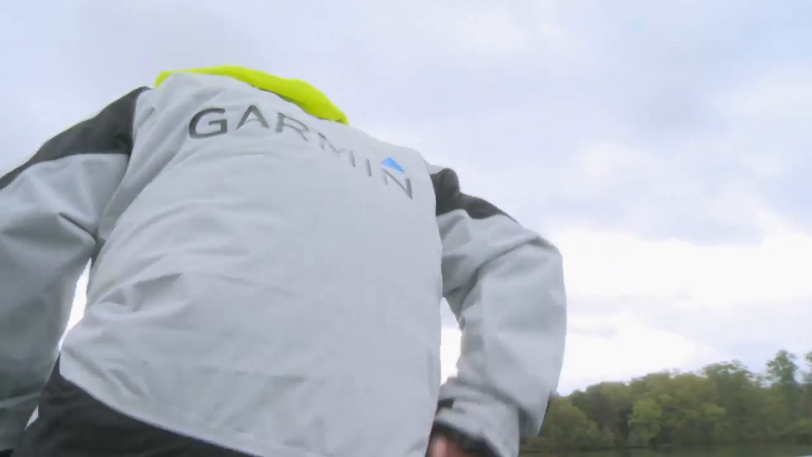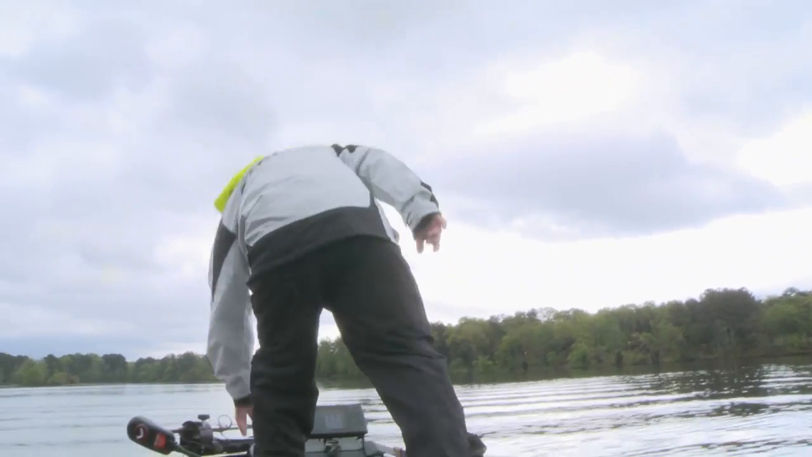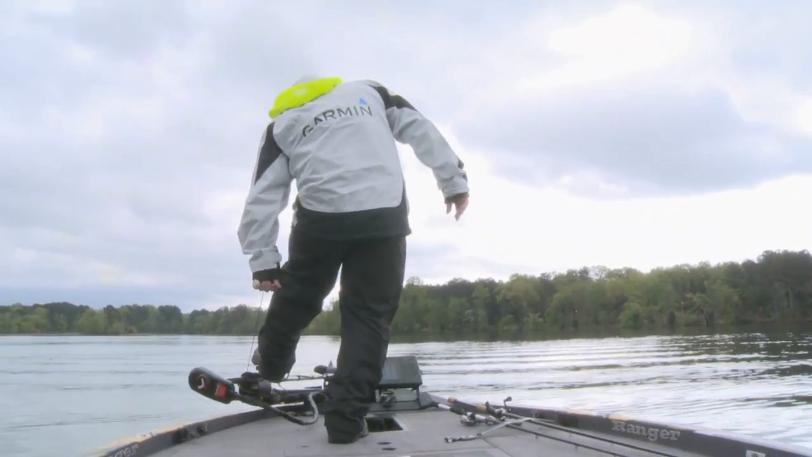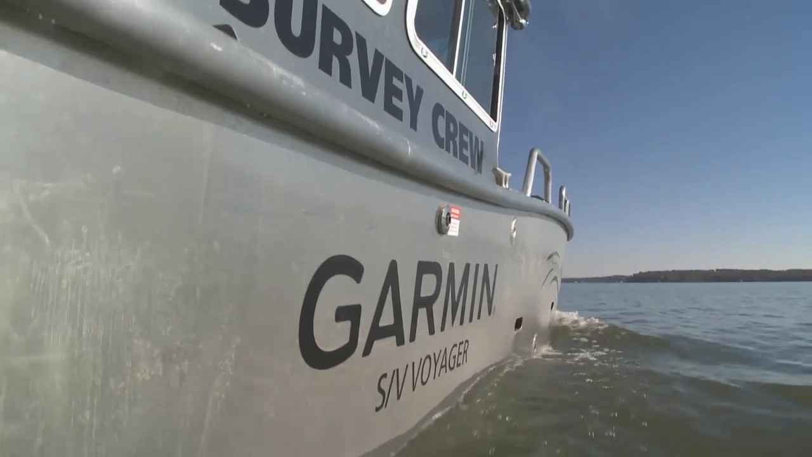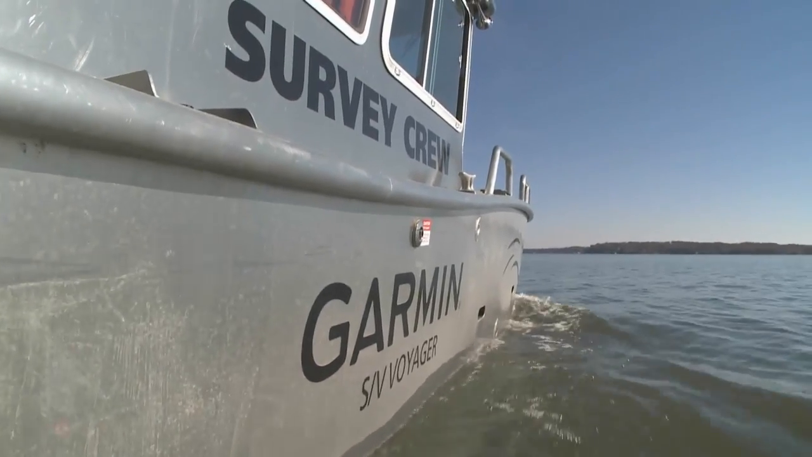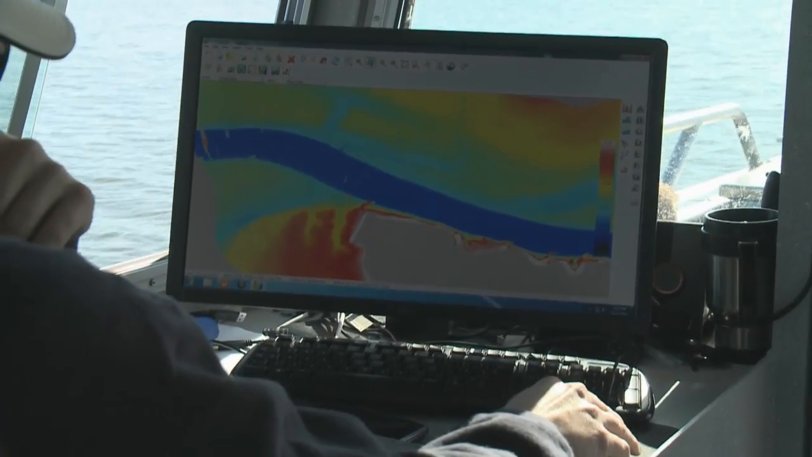We also provide high-resolution relief shading on those 6,700 lakes. That gives you a three-dimensional view of what's under the water so that you can easily see those drop-offs and humps and holes. And with our 72 max depth lakes, those are lakes that Garmin has surveyed with our survey crew.